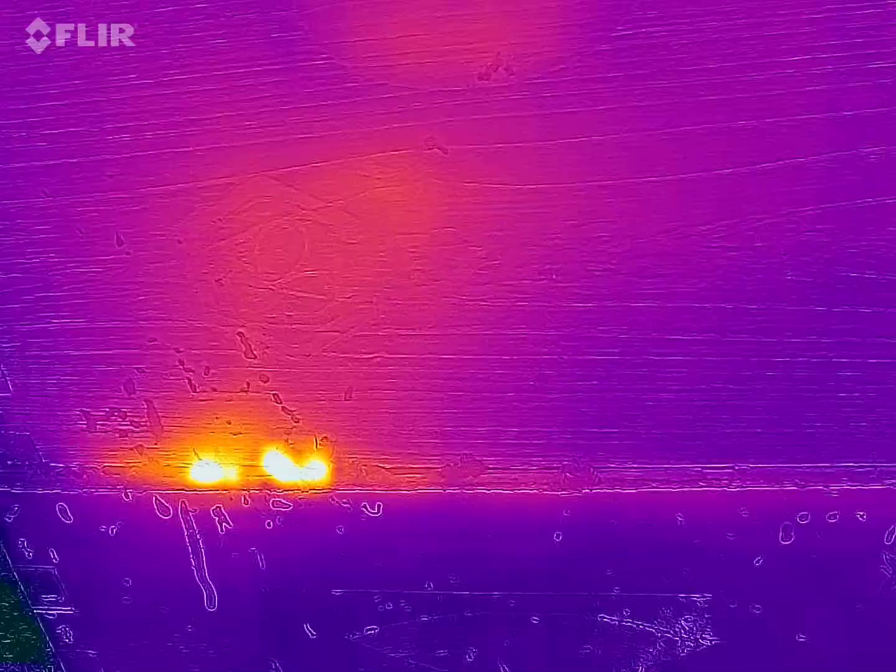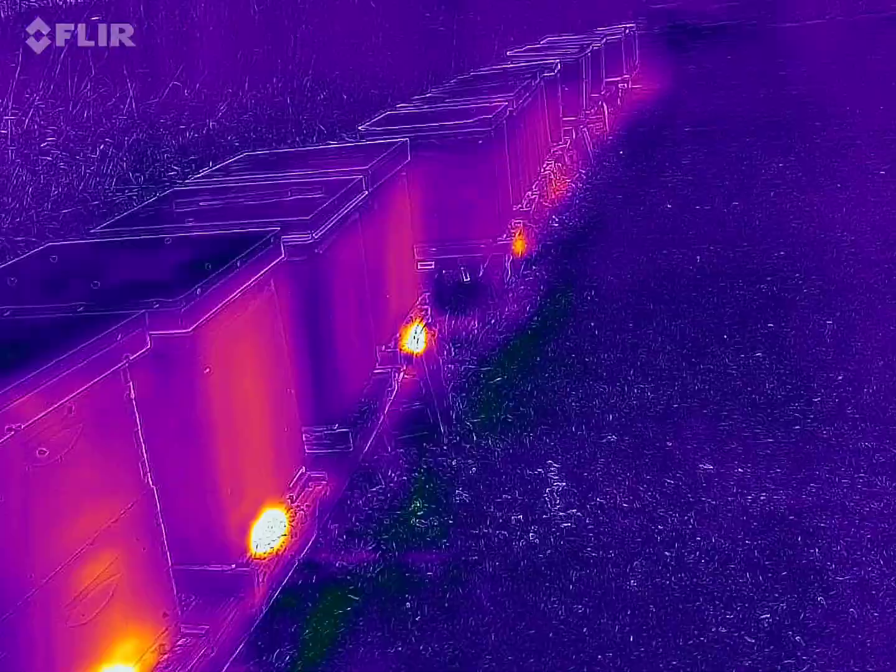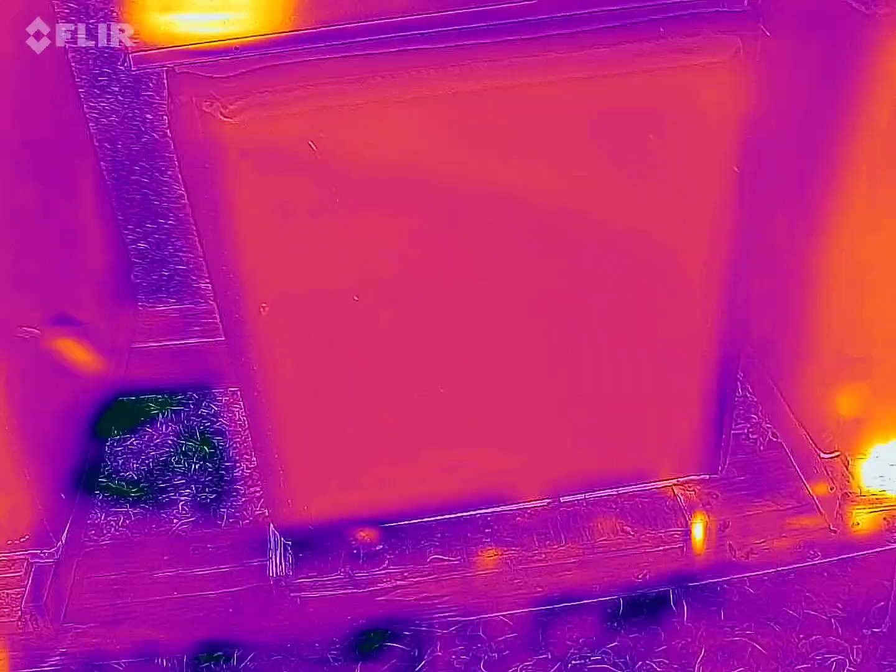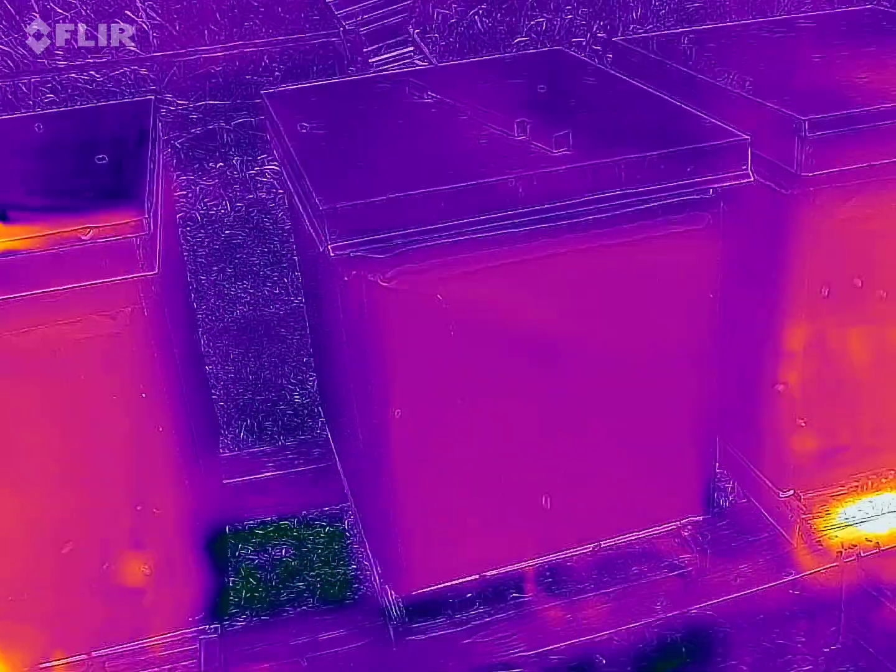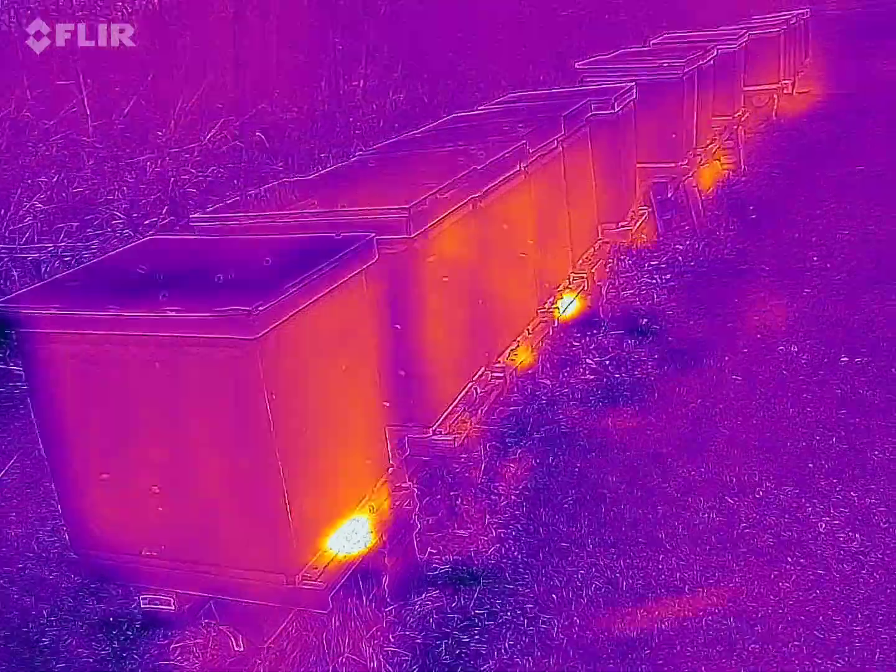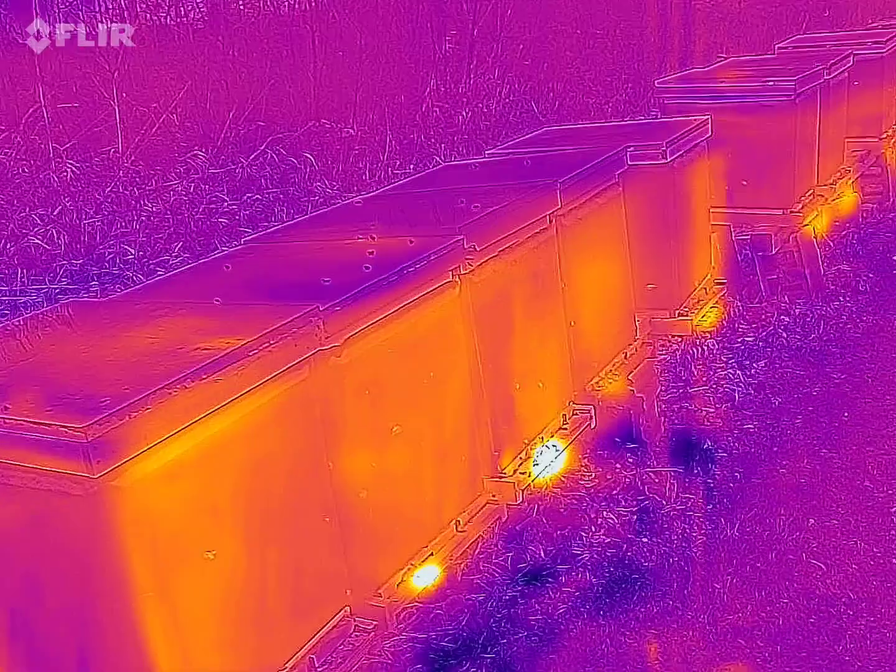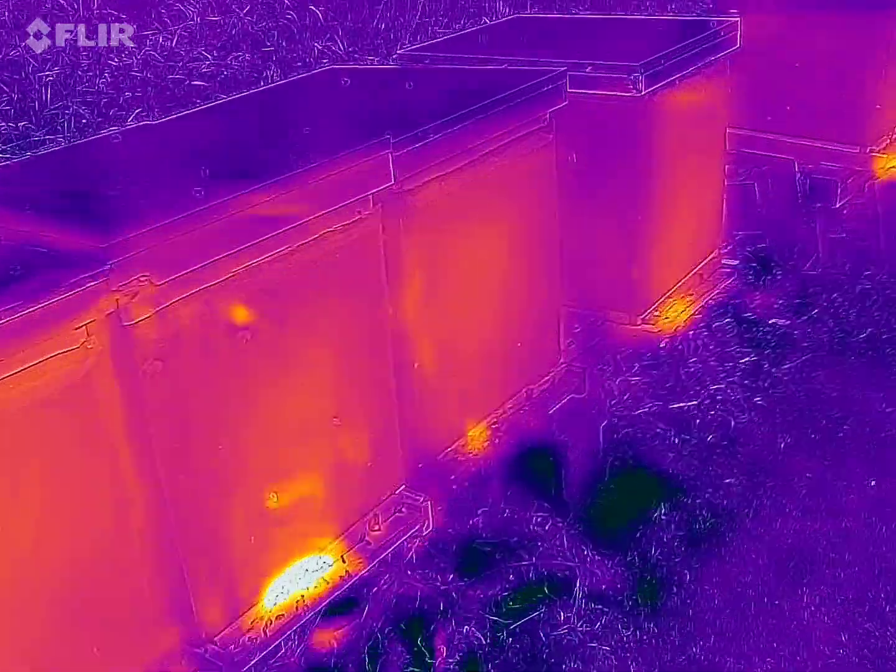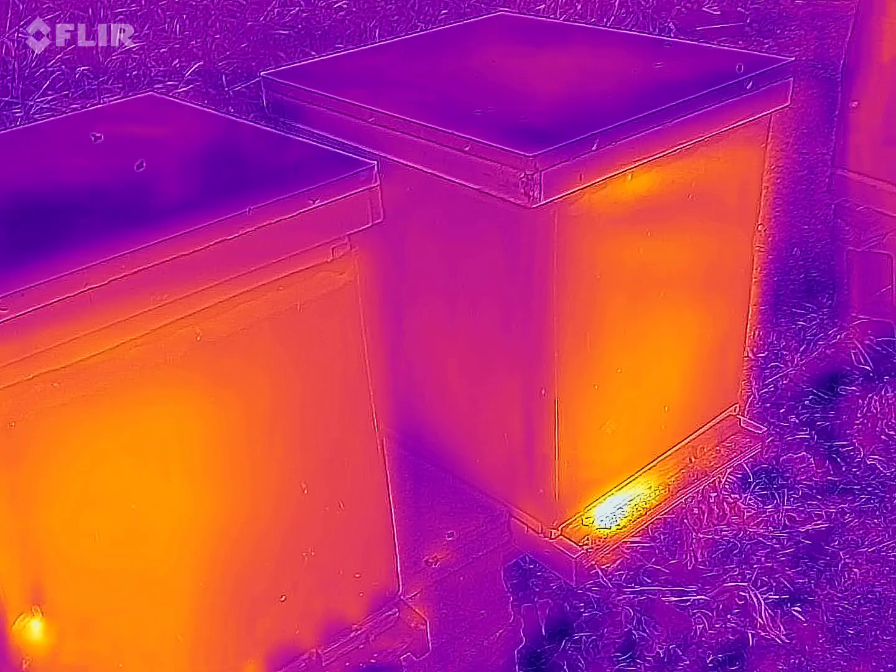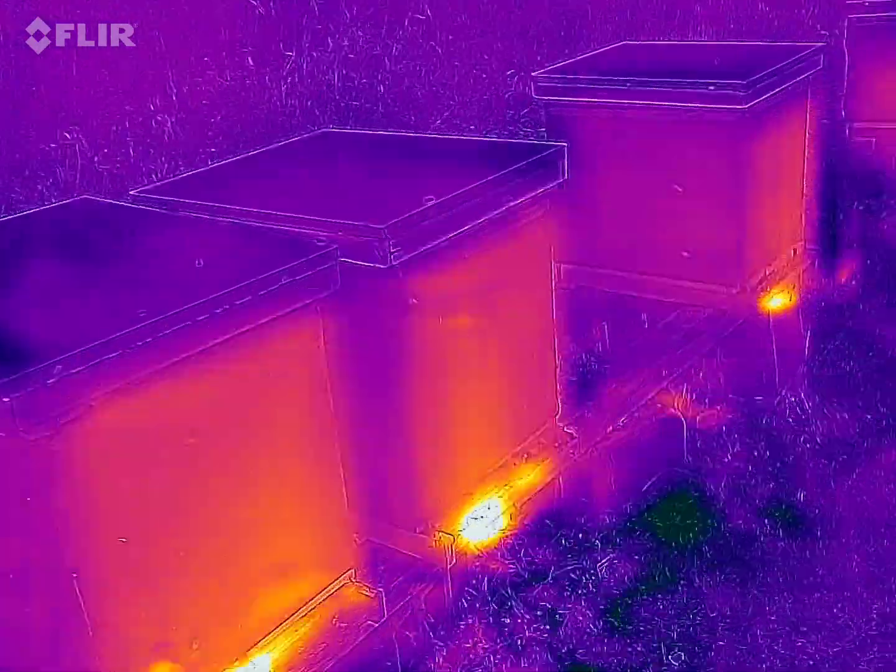So they've chewed out an entrance way in that one, but yeah, that one there is a dead out. Got no heat signature on that one. But each one of these entrance ways, that's pretty neat.